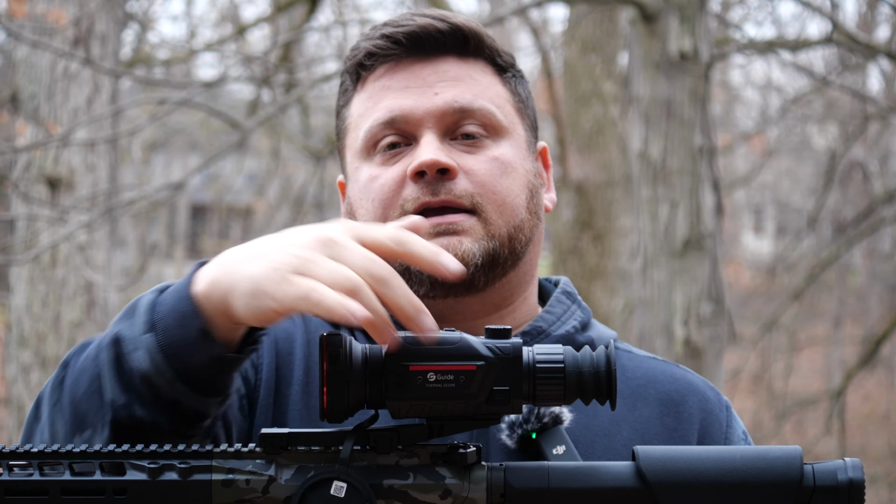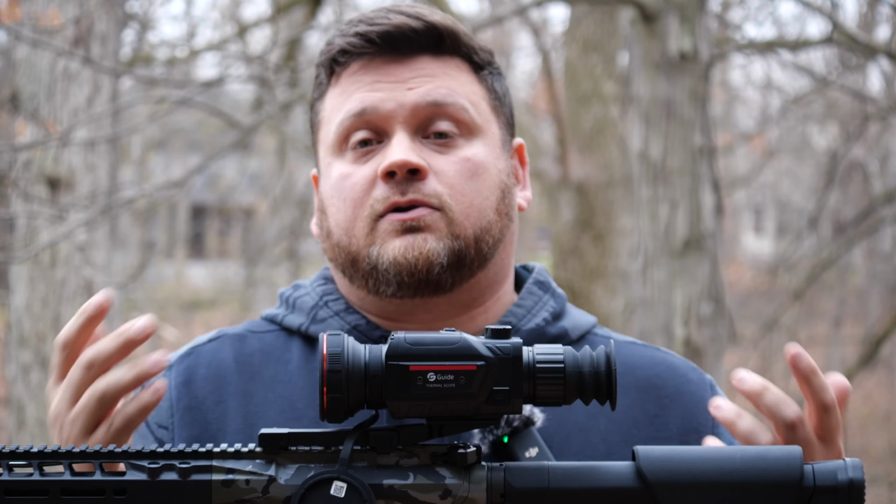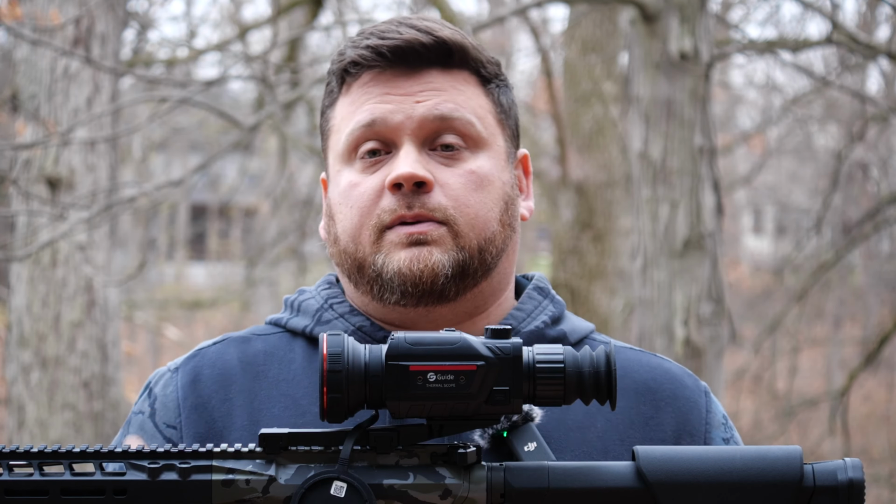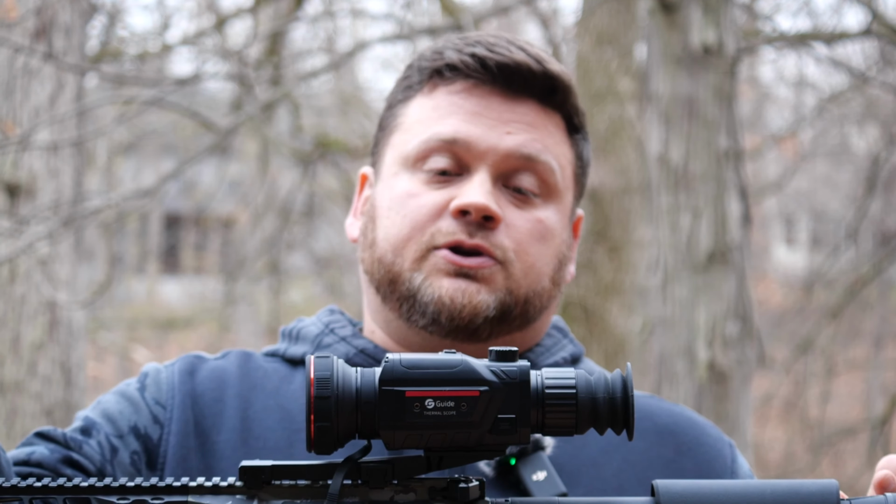Secondarily, the range finding. I don't have one of the range finding units, and I don't even know that they're here yet. I think they're gonna be reasonably priced from what I'm hearing, but as far as capability, how good is it? I don't know. The Halo is a tremendous rangefinder. I put it side by side with $10,000 weapon mounted rangefinder units, and it's usually within a yard or two, all the way out to 1,000 yards. It's really impeccable. So not sure on this one.